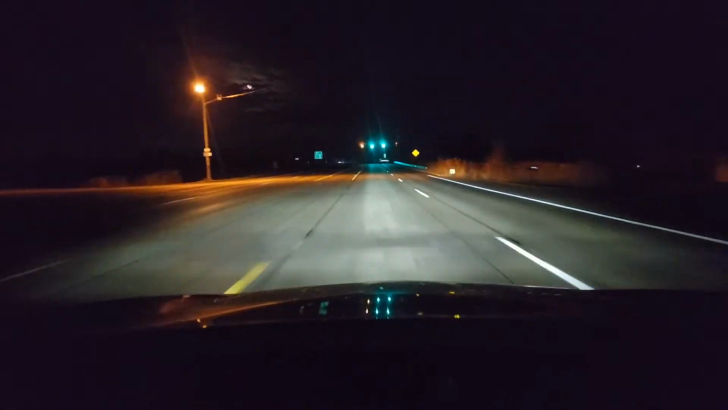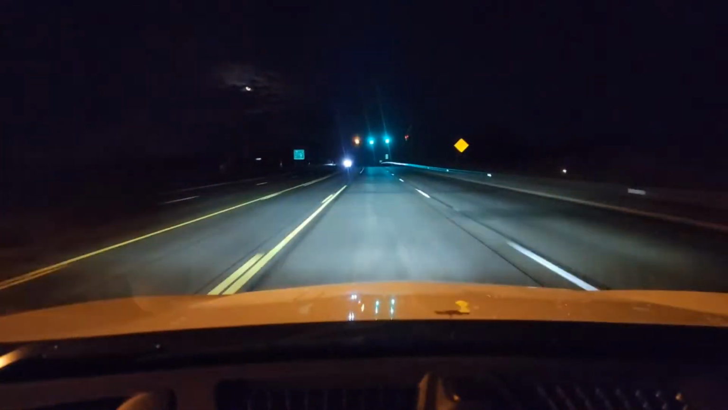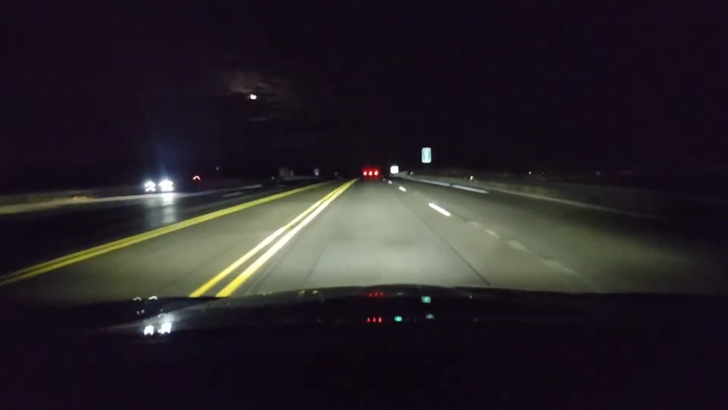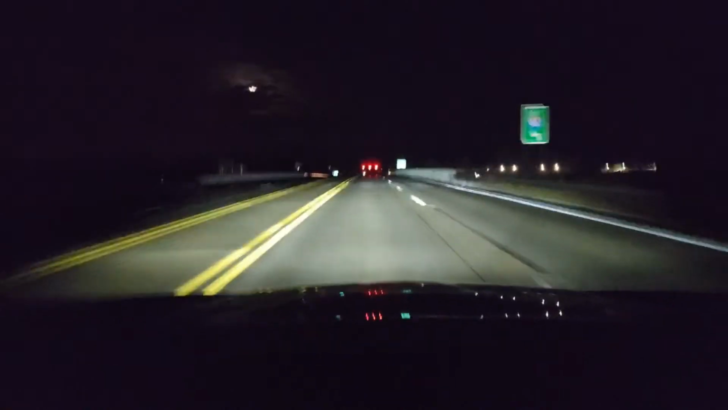This could be a stale green light. This means this light has been green for a long time. So you never want to slam brakes. If you can stop safely in 3 seconds, you should.